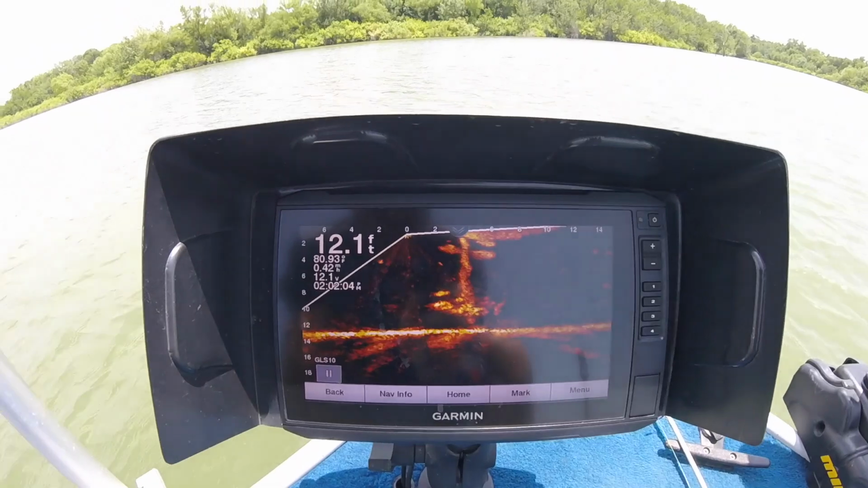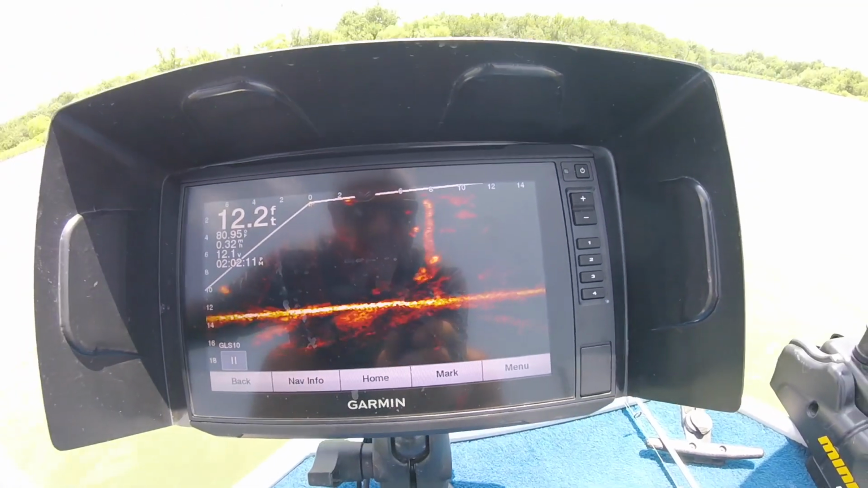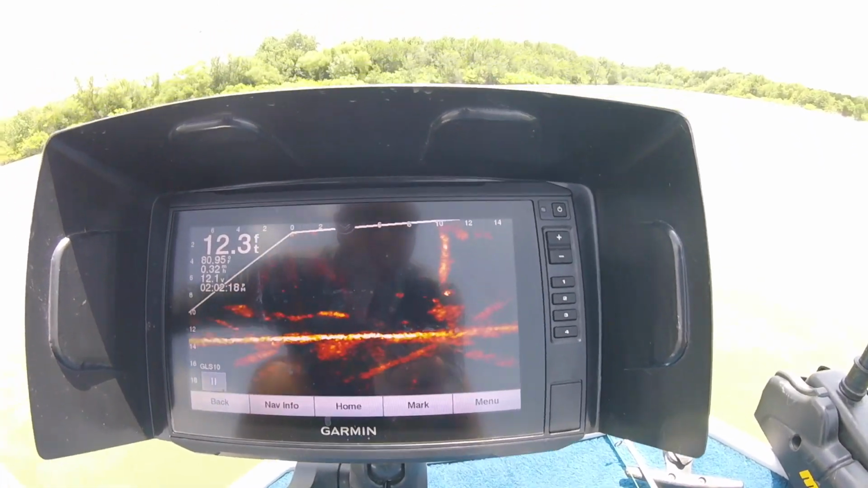This is what I'm seeing, guys. That's crappie all right there on a tree. Let me readjust. We're spot locking here, so we're trying to lock down on them here. It's pushing them out too far for me to reach, but I'll have to move forward again.